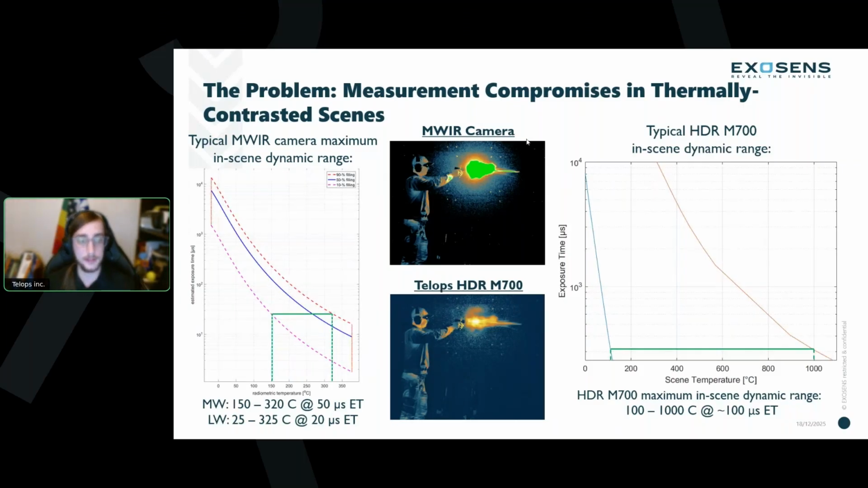under the curve. This width is the dynamic range, and in this case, it's about 150 to a little over 300 degrees C there. That's about the maximum that you're going to get out of a mid-wave camera there at 50 microseconds exposure. A long-wave camera, you would get slightly better results, about 25 to 325 degrees C.